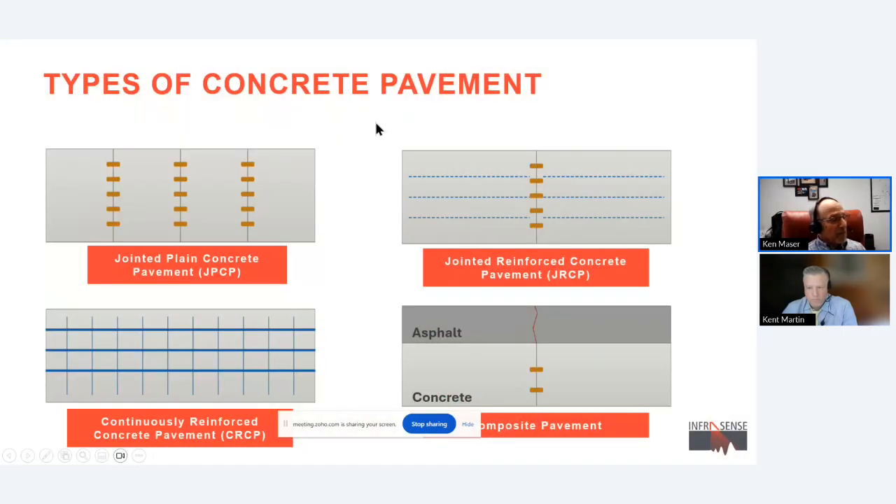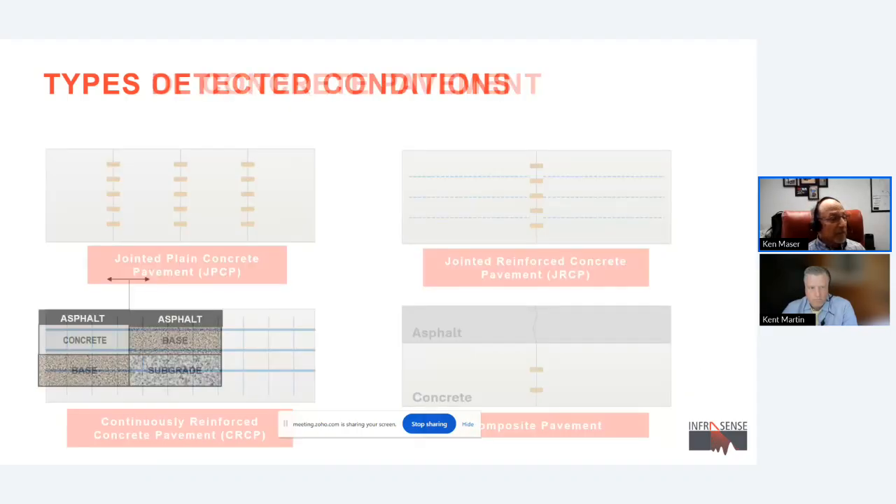So the kinds of concrete pavement we look at are jointed concrete pavement with dowels, jointed concrete pavement with continuous reinforcing and dowels, just straight continuously reinforced concrete pavement, and then composite pavement, which is any of those other kinds of pavements covered with asphalt.